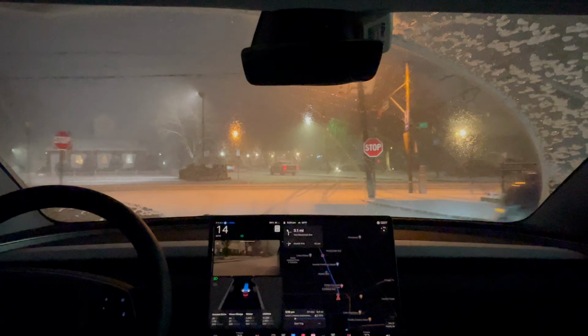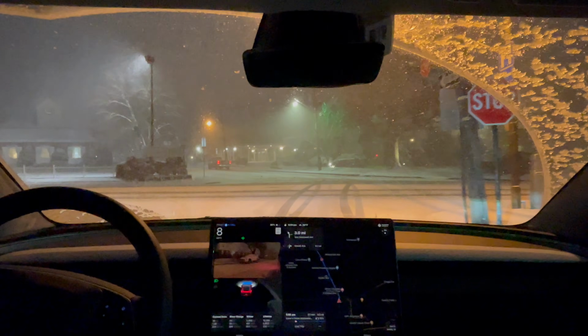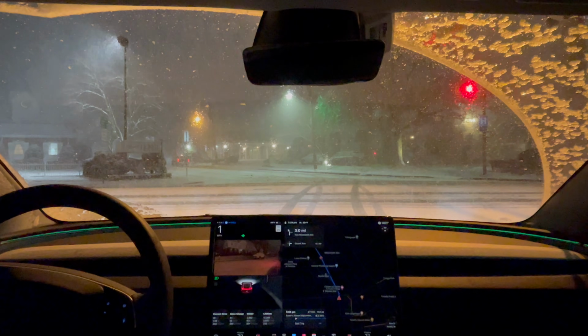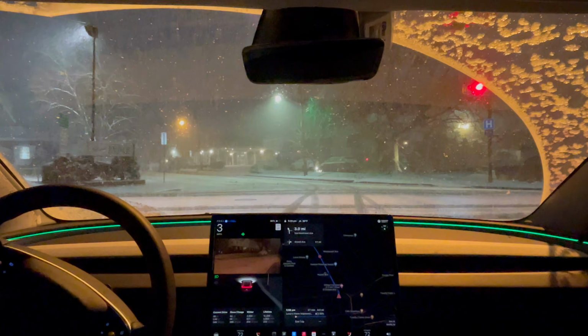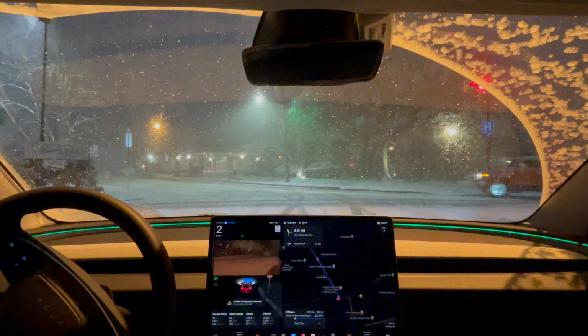All right, stop sign right here. All right. Okay, there's a car coming on the right side.